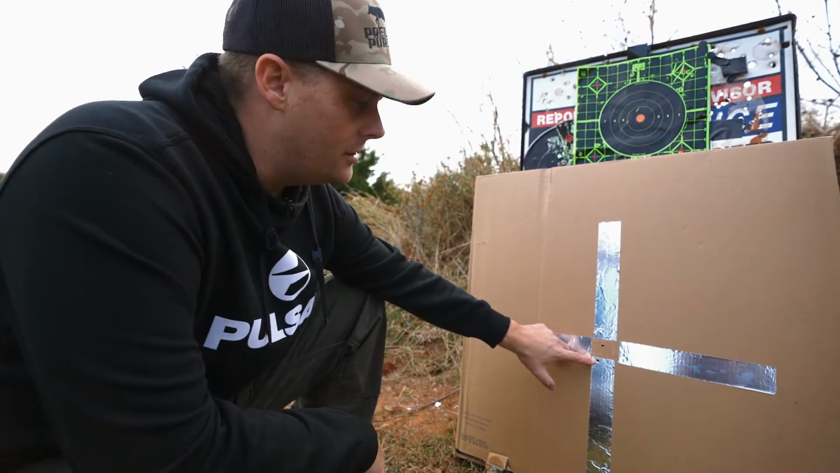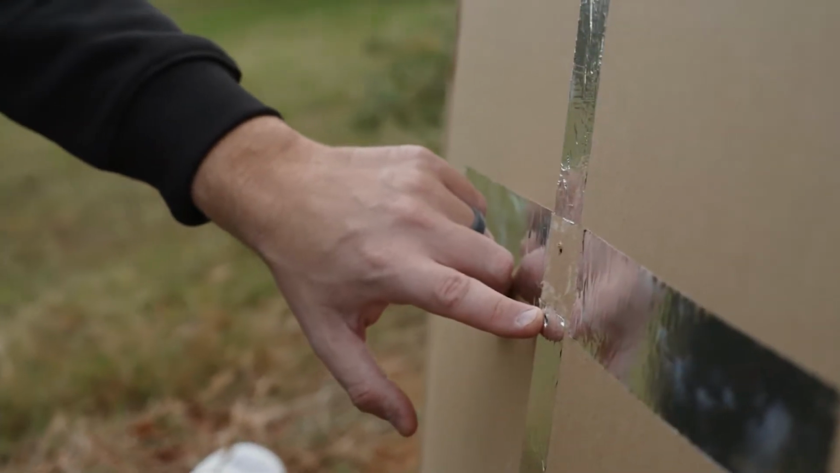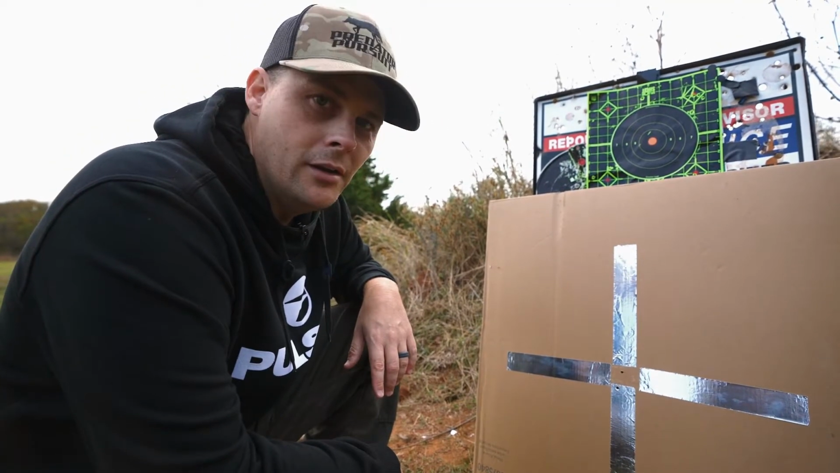That's exactly what I wanted to see right there. Went from just a little bit low, went back, did our one-shot zero, made a couple little changes. Second shot, dead on. We're ready to hunt.